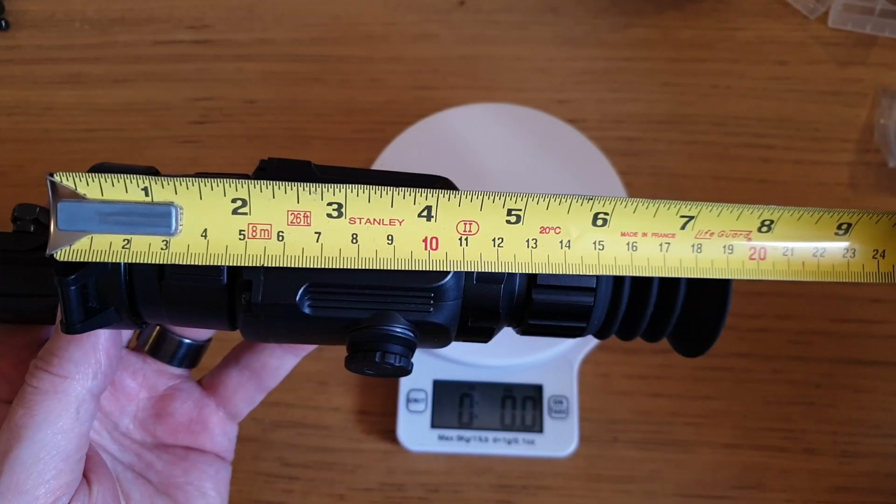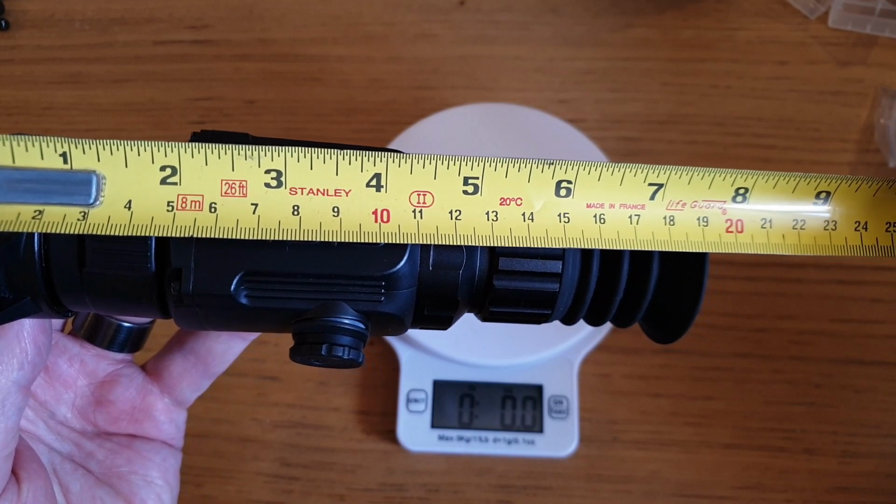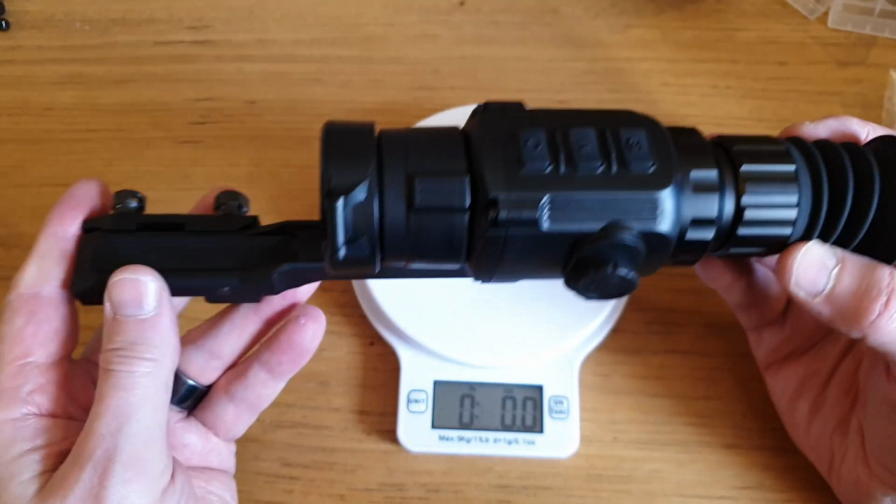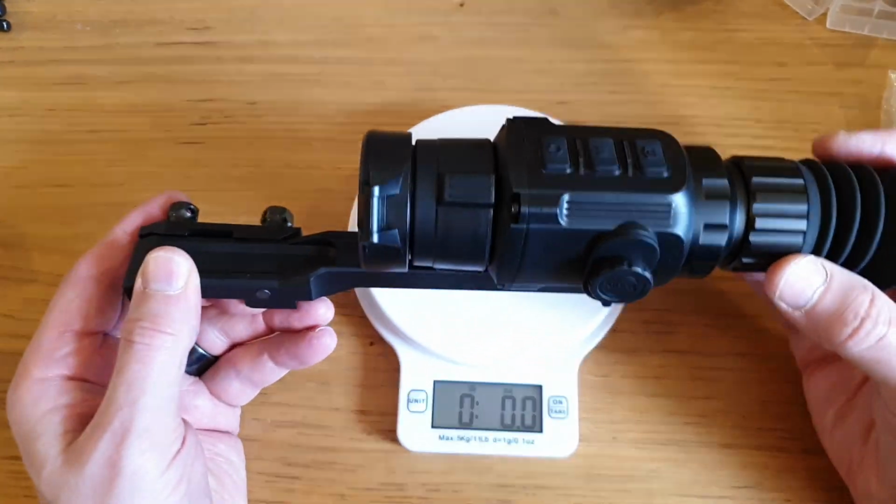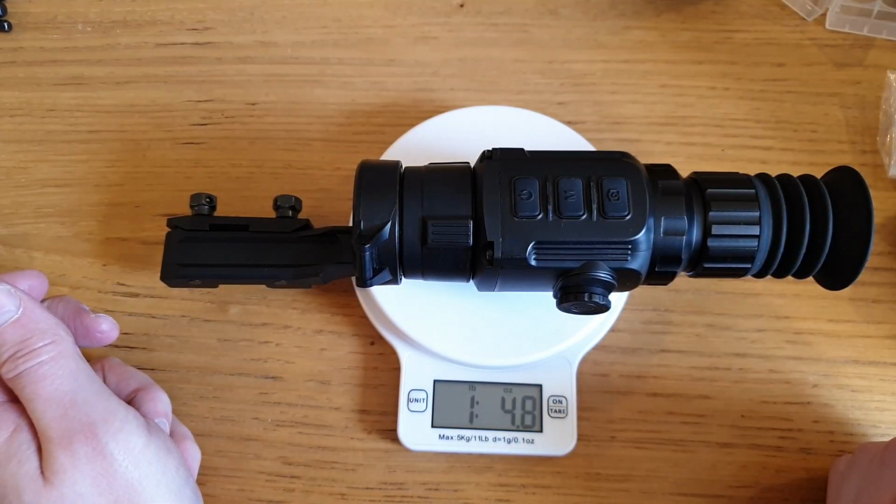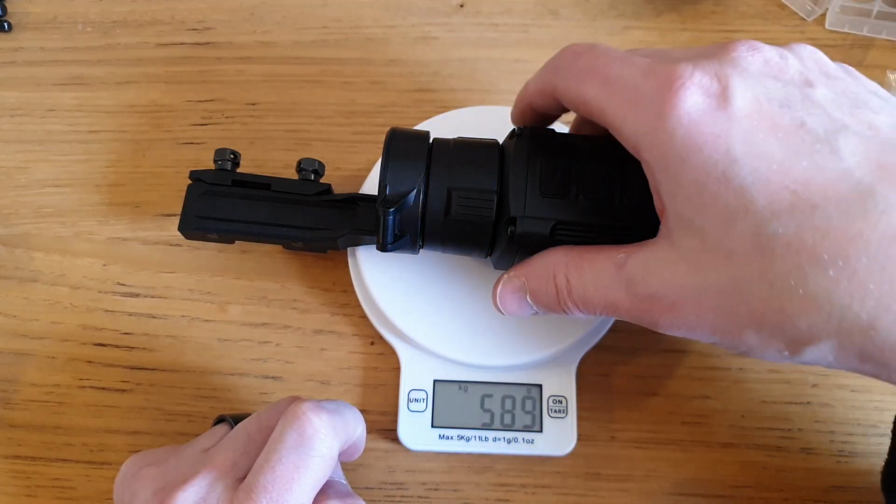Okay, some overall facts and figures. The SAIM SCT35 is 7.5 inches long, or 193mm, including the mount and both mounting screws and 2 batteries. It weighs 1 pound 5 ounces, or 589 grams.